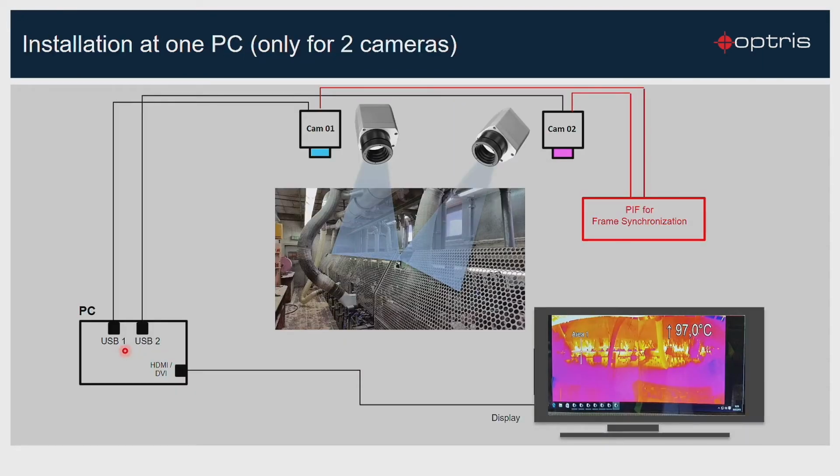Generally, there are two ways to realize the merged image. On the one hand, you can connect the camera directly to your computer via the USB port. This is recommended for no more than 2 or 3 cameras. Using the direct USB connection, it is important to have several USB controllers in your PC. You can find the information under the Windows Control Panel, Device Manager and USB controller. One PI camera should be connected to one USB controller.